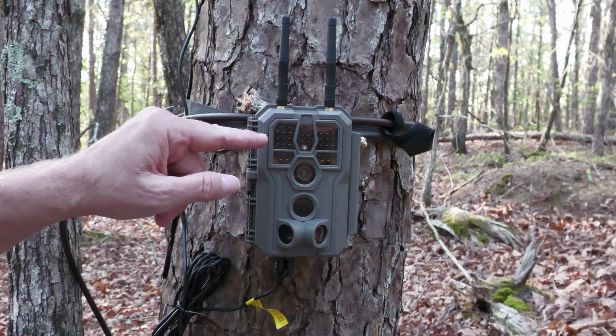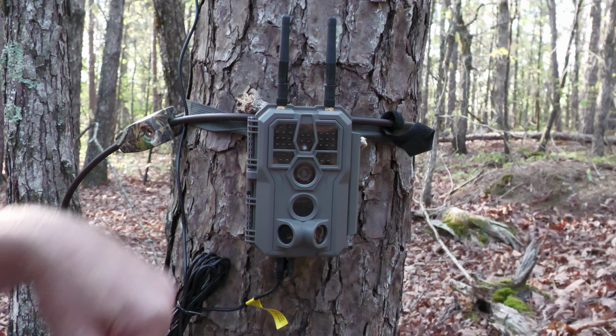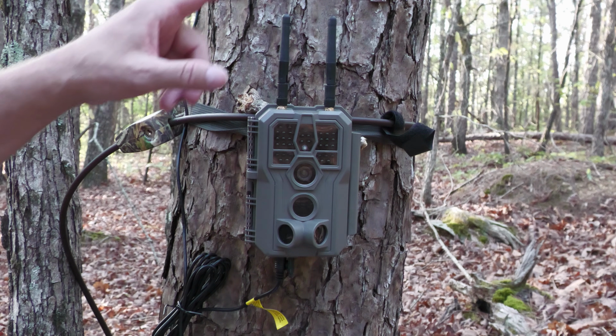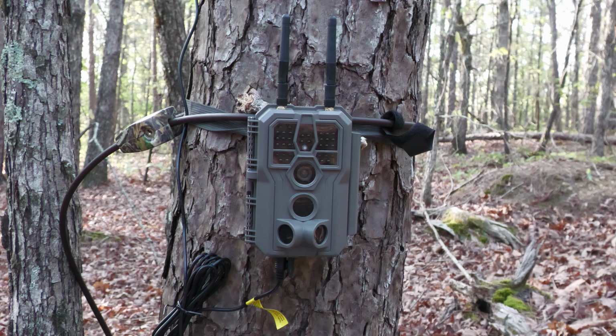Here's your infrared LED lights, and we have a light sensor there and a status LED right there. On top are the 2 Wi-Fi antennas, supposed to reach up to 165 feet, and I will test that and see what we actually get from this camera.